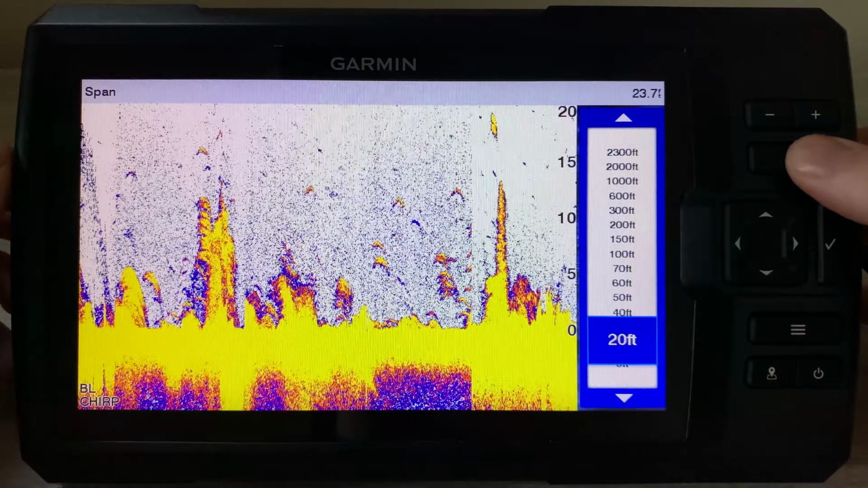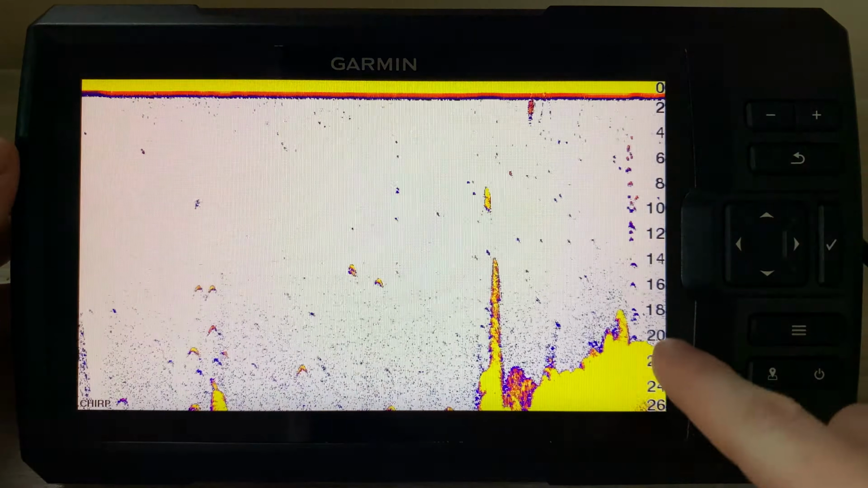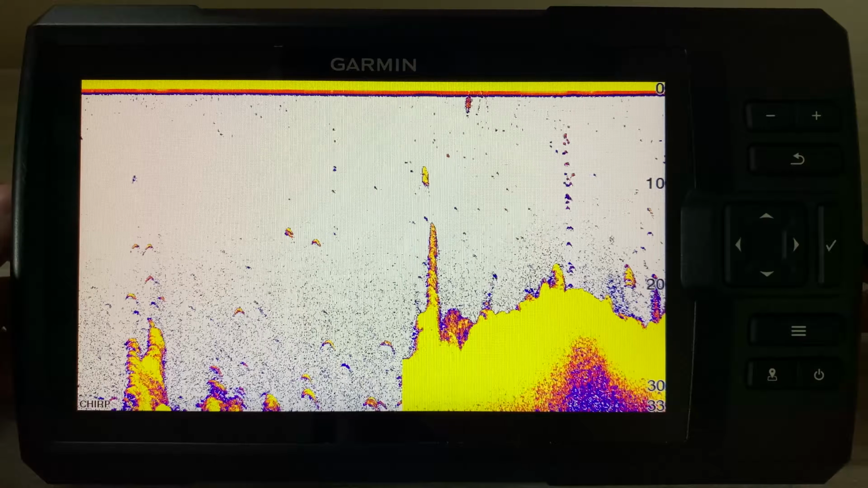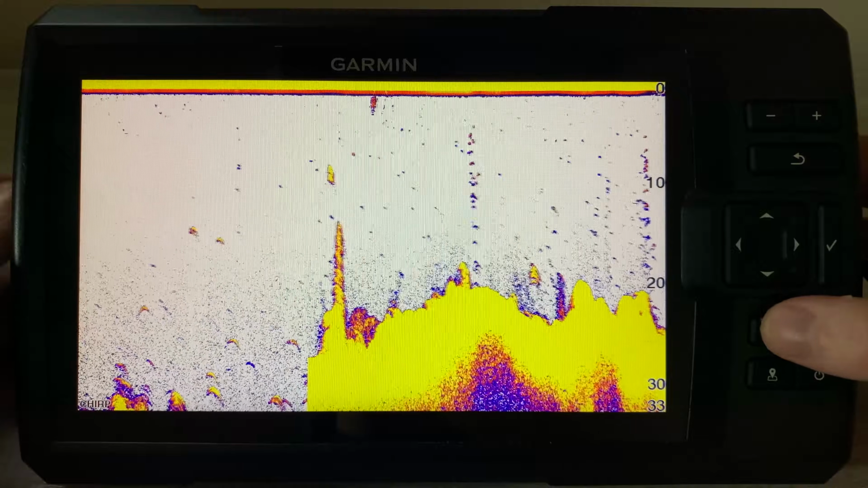But it keeps the bottom nice and smooth compared to if we go back to no zoom and go back, oops, traditional sonar, you can see the bottom is not flat there. So it just kind of makes it look flat. Okay, we'll go back into the settings real quick.